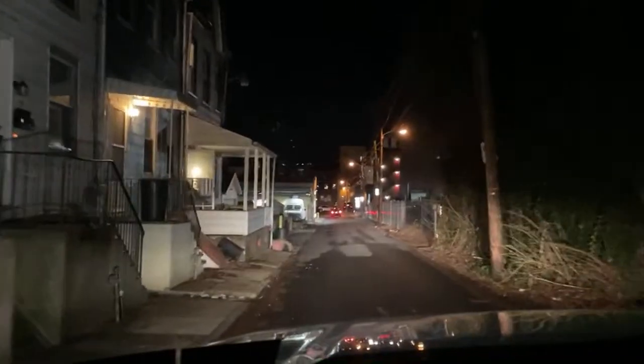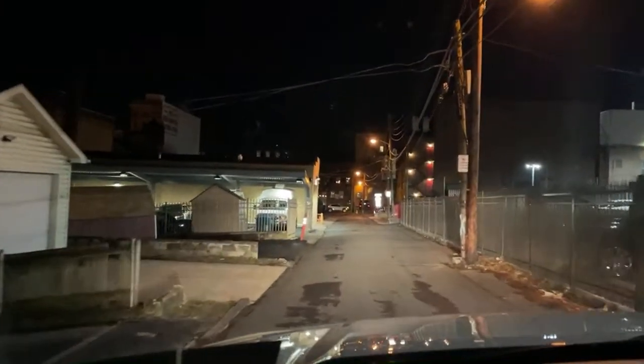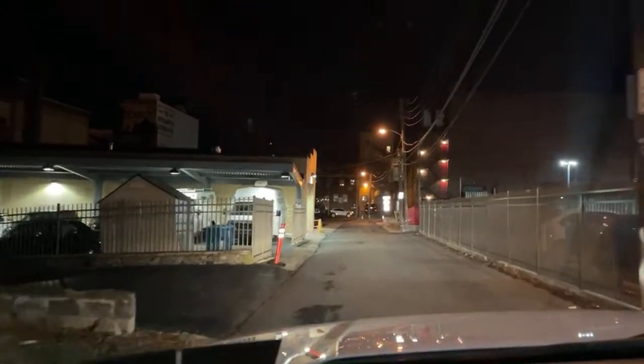Yield to oncoming traffic. There's no way a car can come up this way. There's no way we would fit. There's no way this is a two-way street. And it's a two-way street, guys. Look at this. Yield to, what? Somebody would have had to back out. For sale? That little piece of property to my right is for sale? What the heck?